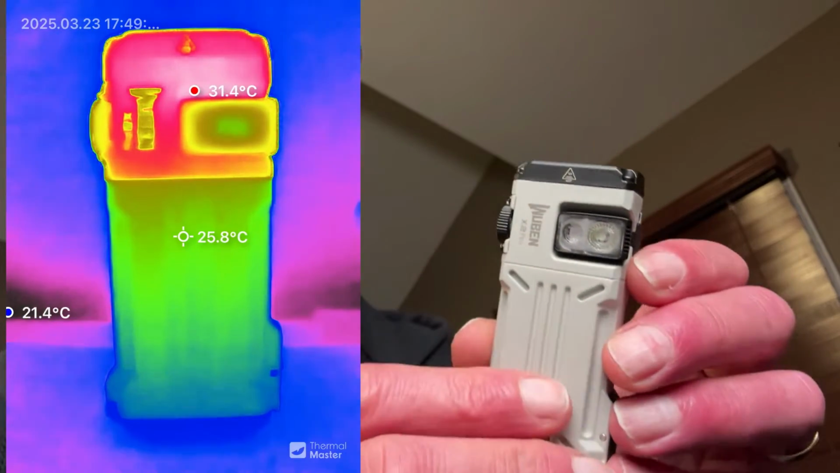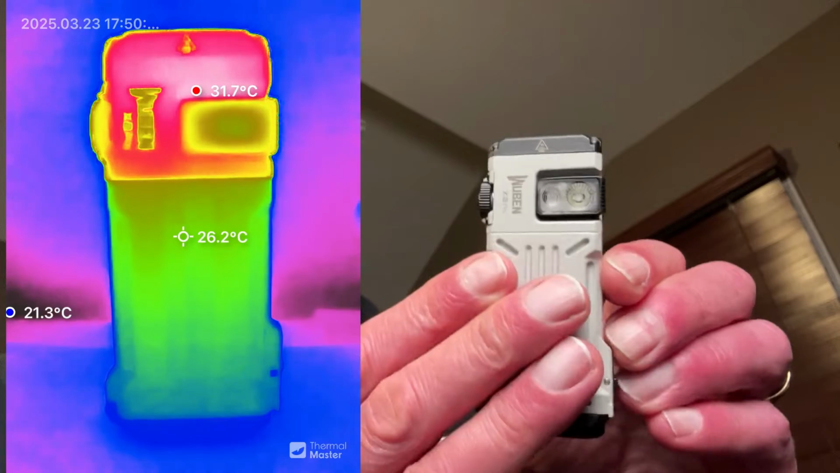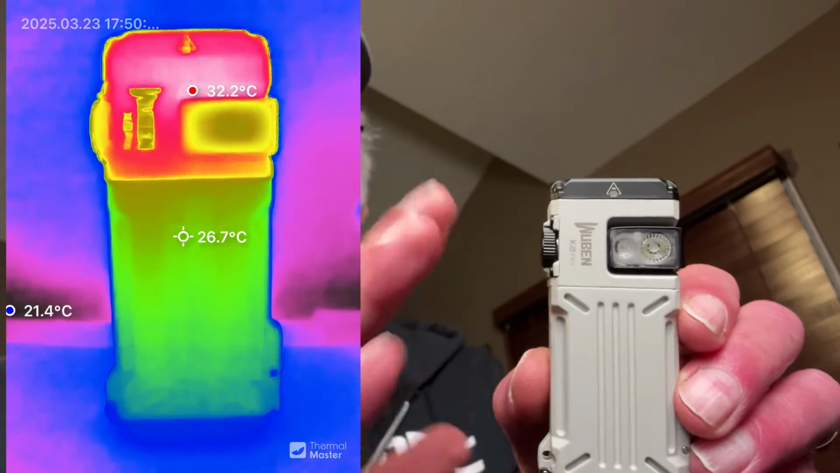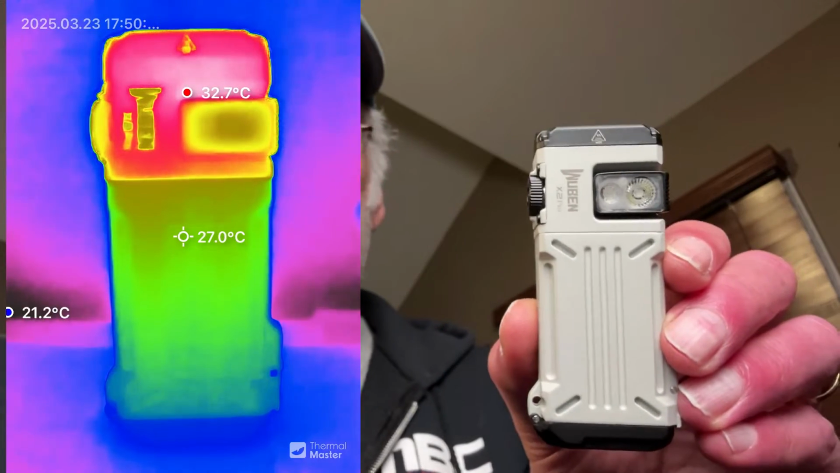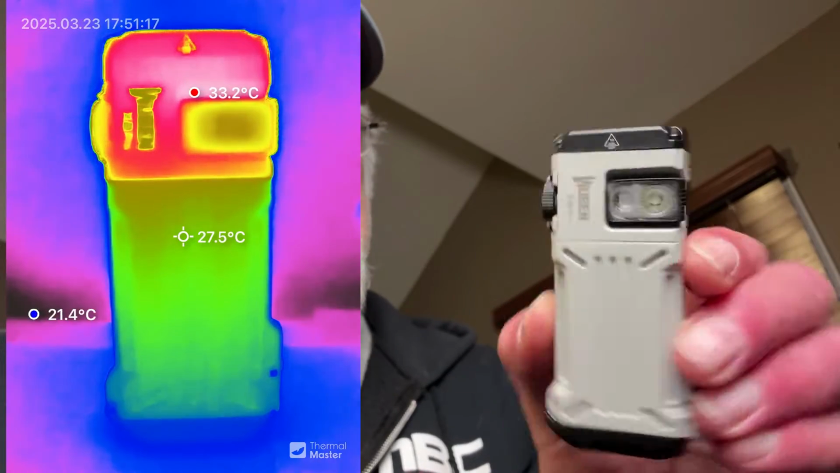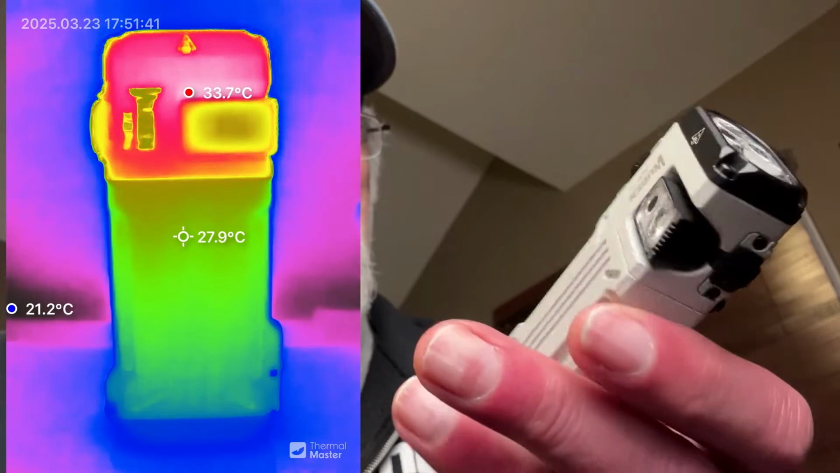So take a look at the thermal view. You're going to find that pretty interesting. This doesn't heat up at the bottom. This only stays that way when it's at full power, fully heated up. After it's gone through turbo and then dropped down to the high level, it only gets up to 95 degrees Fahrenheit or 35 degrees Celsius. So it's very nicely engineered as far as the thermal activity goes.